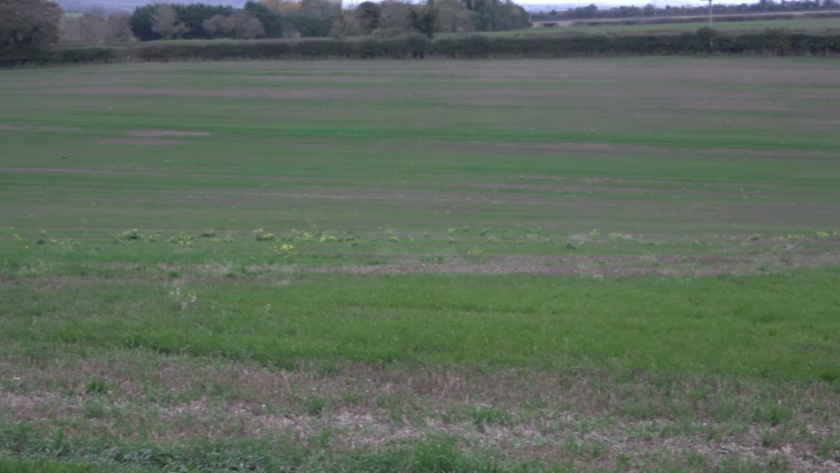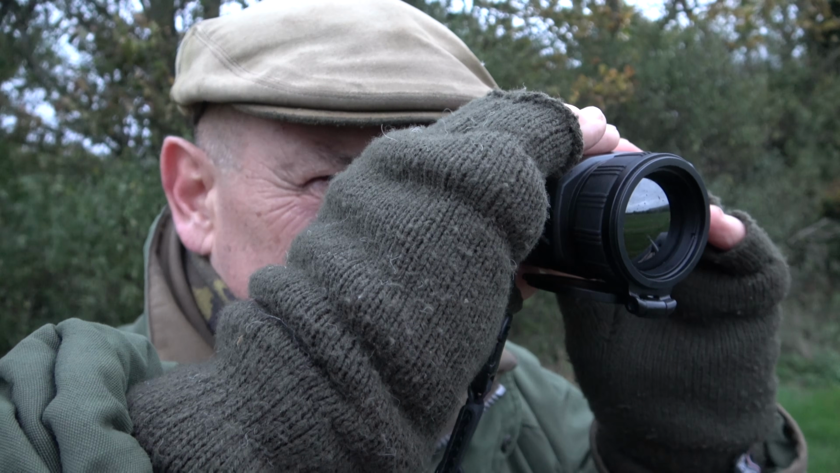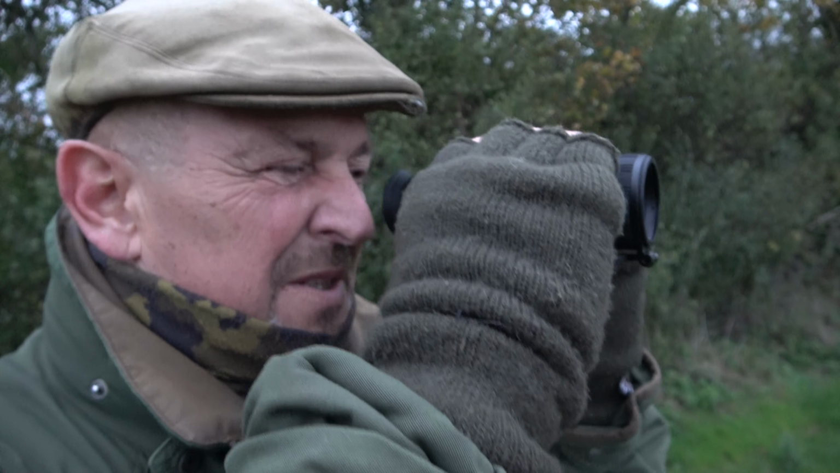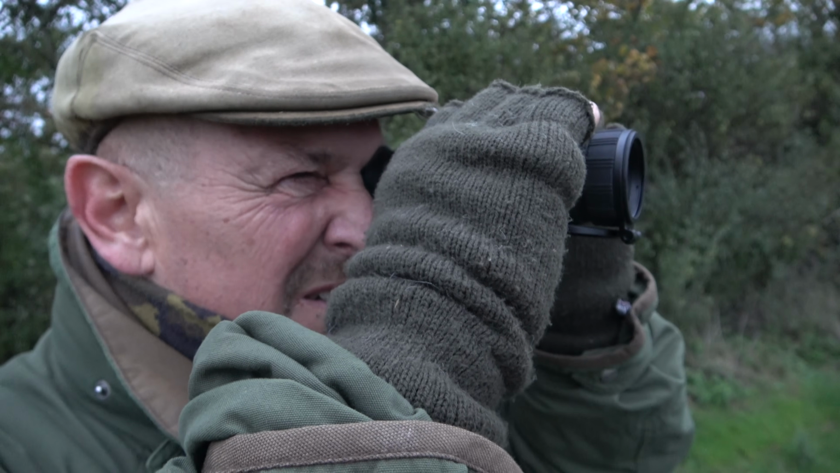There's a heat source in that hedge. I don't think it's our mate, but I see a deer out in the other field, which is where they've been coming from. There's a covey of partridge. Well, I suppose I really should be recording some of this. Yeah, a covey of partridges. That's easily over 300 yards away. You can see them against the hedge. There's a little heat source there, I'm not sure what that is.